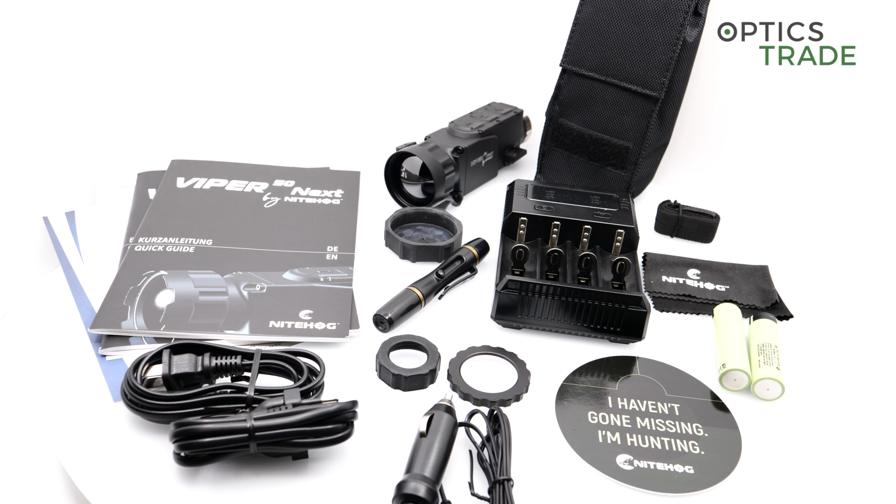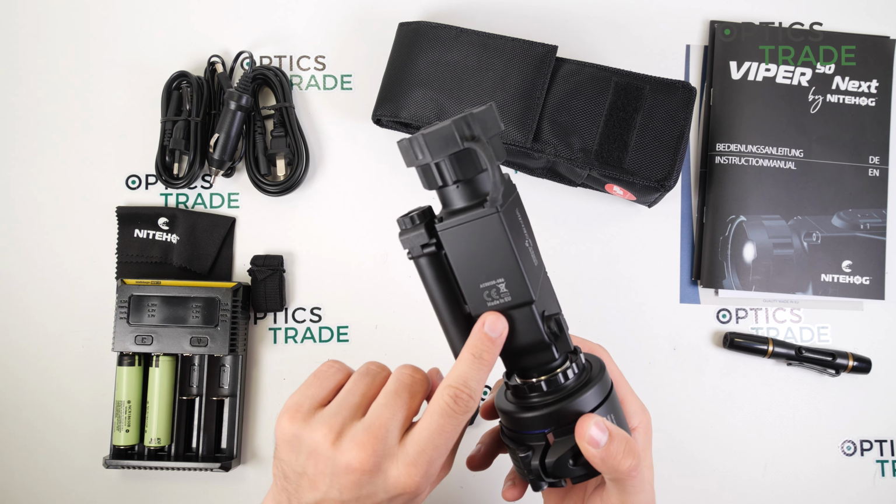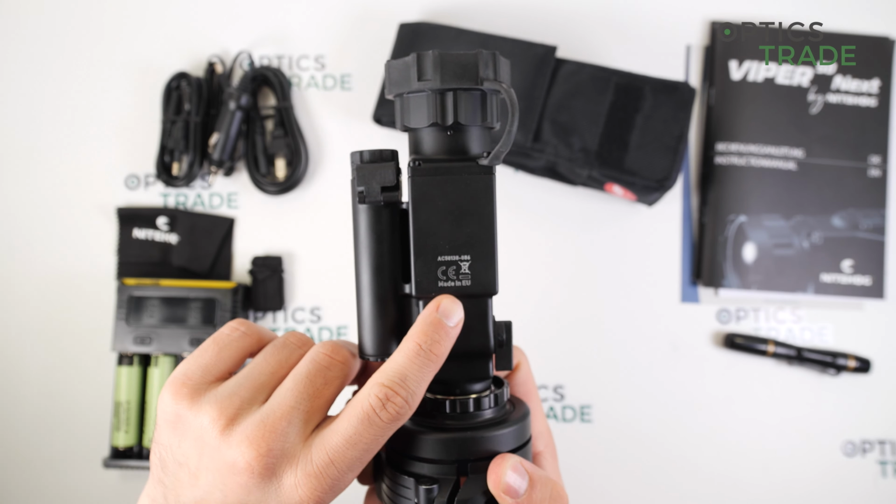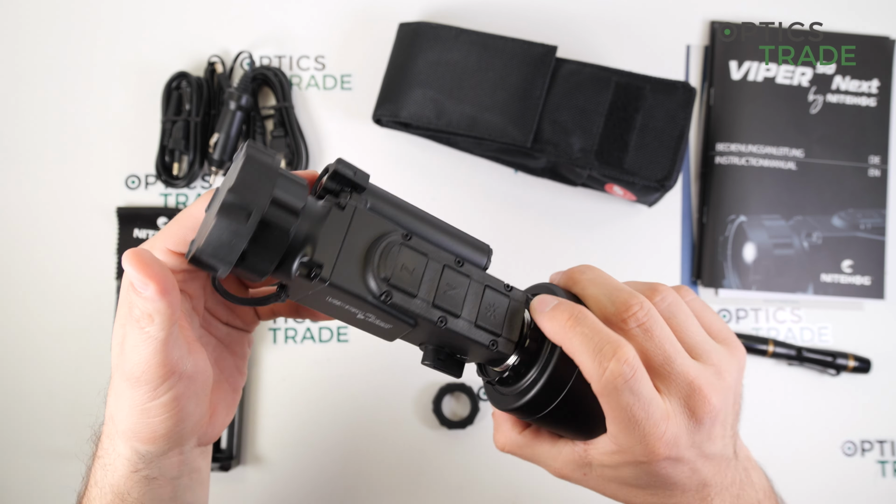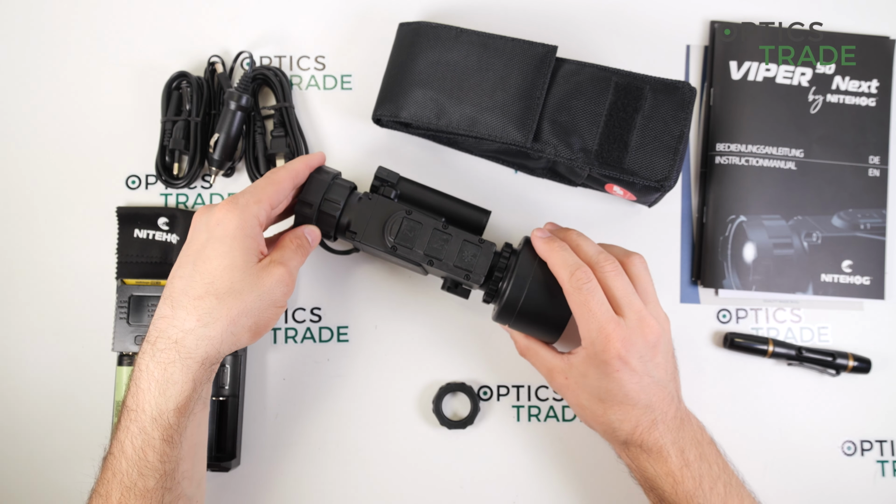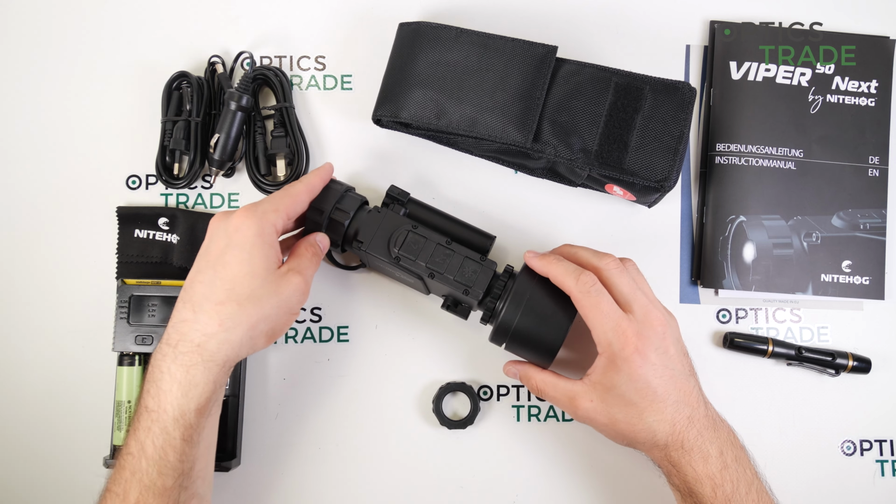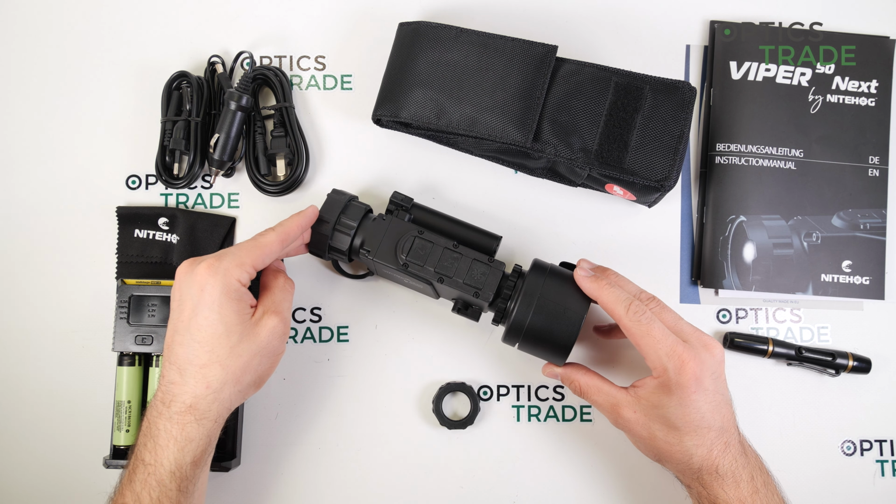Okay, now for a short summary. First of all, the positives. The first is that the device is made in the EU, which is really nice. Also that the service is in Europe. Then the second thing is zeroing, that it is done in the factory.